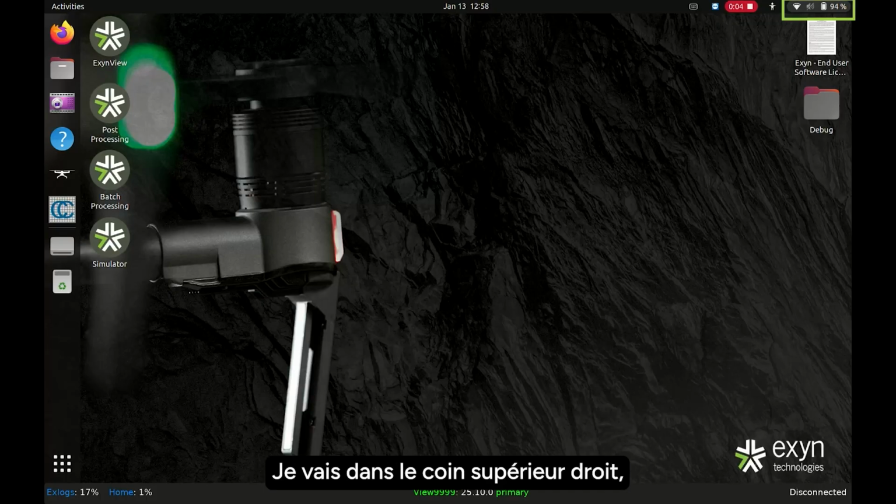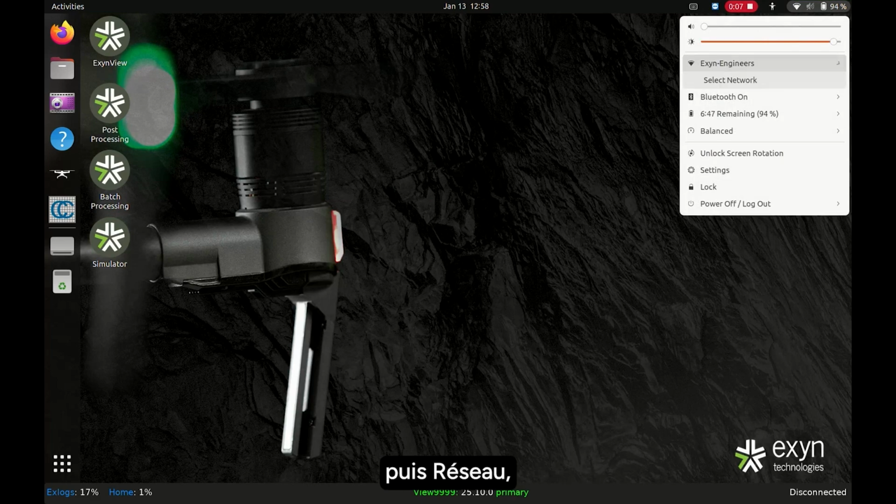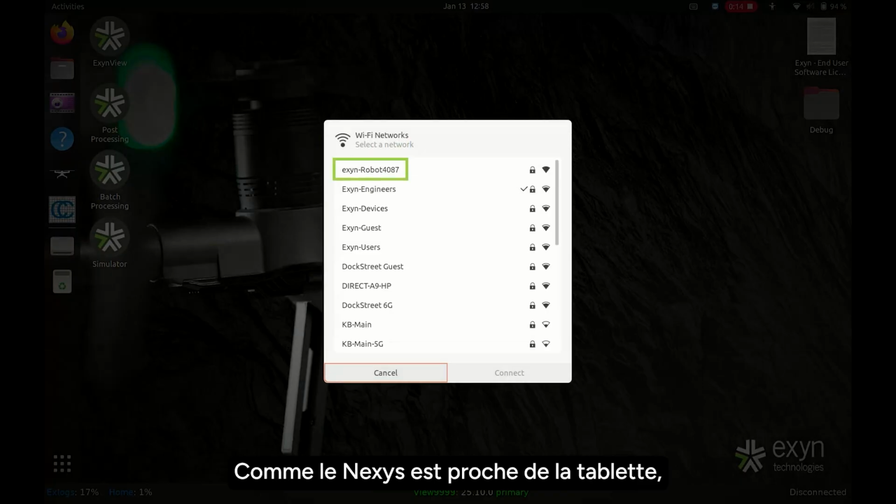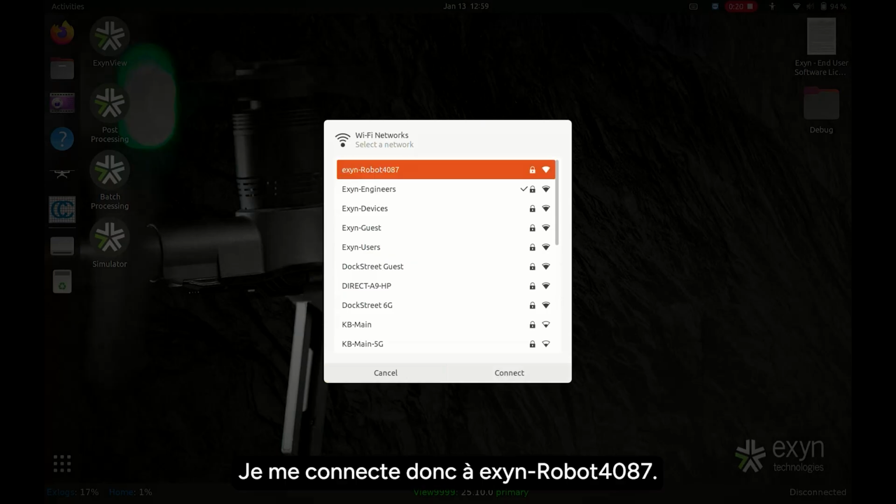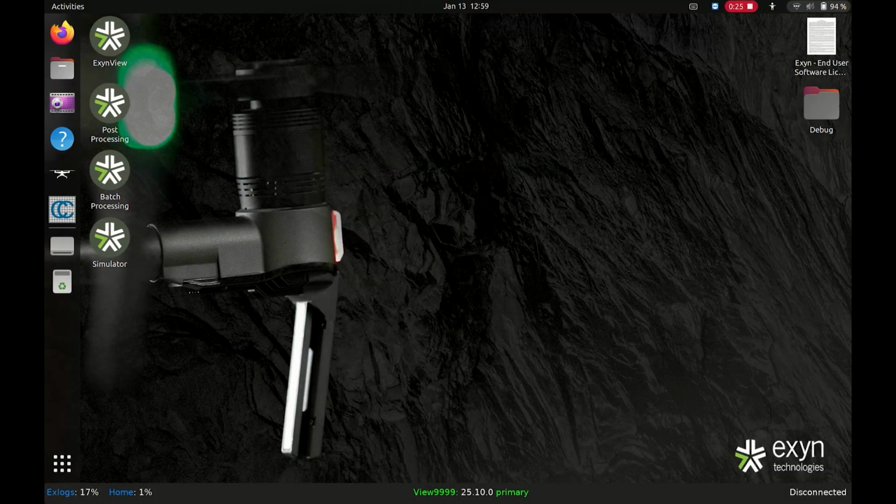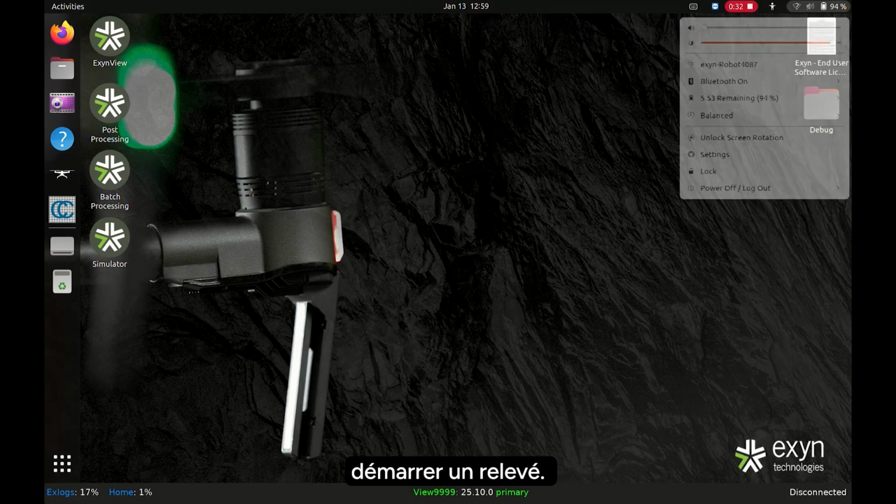I'm going to come up here in the top right corner, select the Wi-Fi icon, select network, and find my device. Since the Nexys is close to the tablet, it's going to be right up here with a strong signal at the top of the list, and I'm going to go ahead and connect to Exyn Robot 4087. After a few seconds, you should see that the devices are now connected to each other. Ignore the question mark on the Wi-Fi, and we're ready to start capturing.